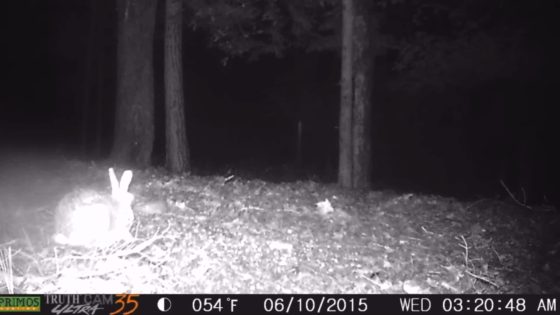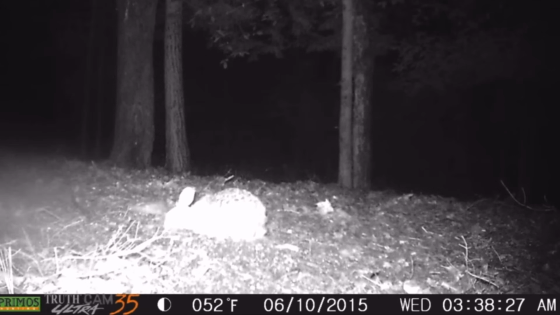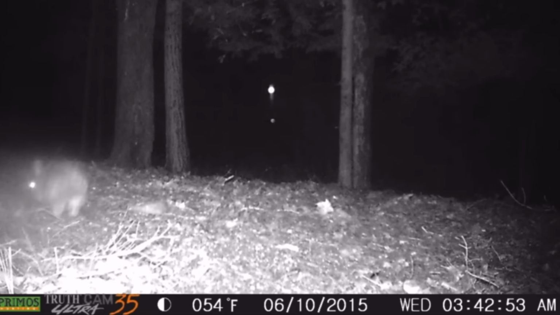A weird light anomaly appears in the background and the rabbit seems to notice as well. It pops up and moves around and even morphs into different shapes. The trail cam owner and no one else have any idea what could have caused this.